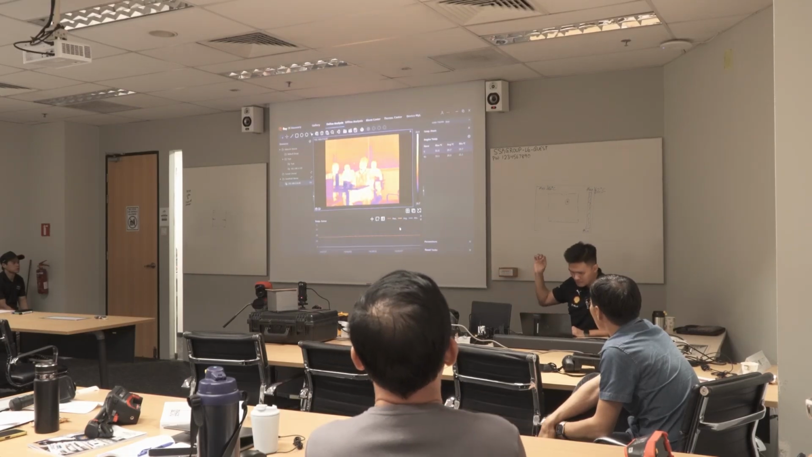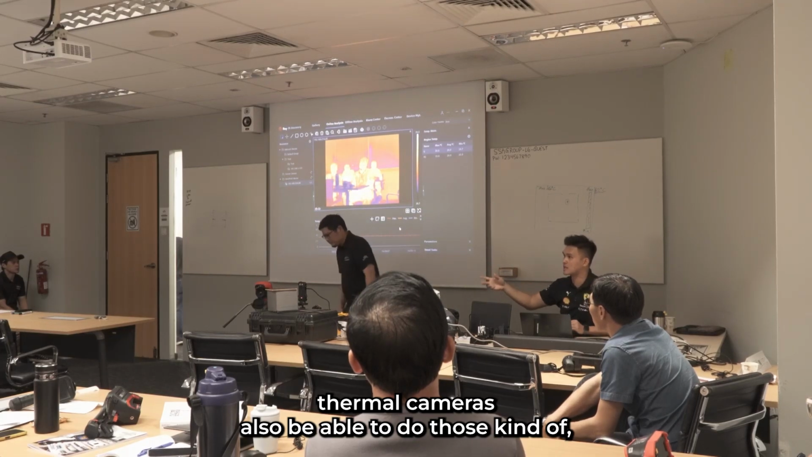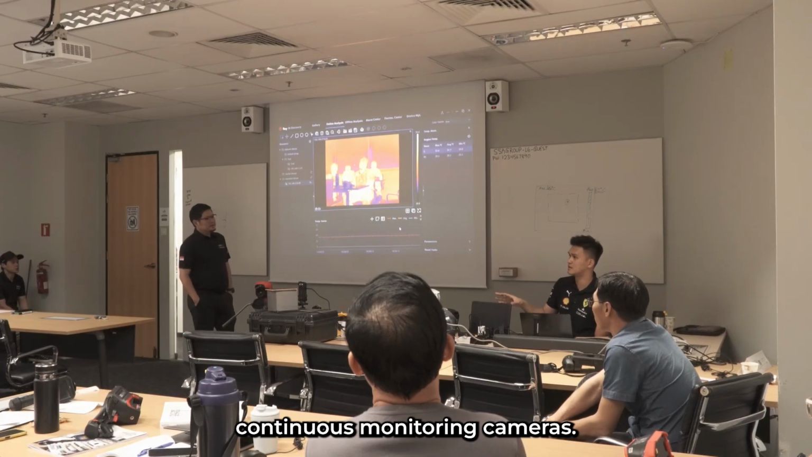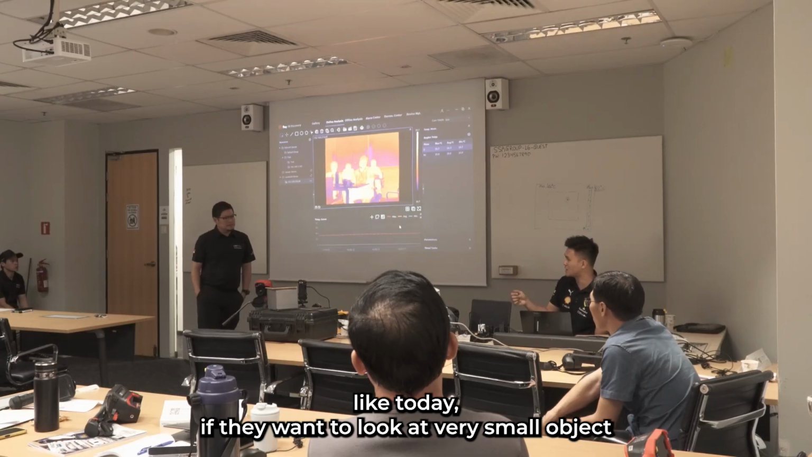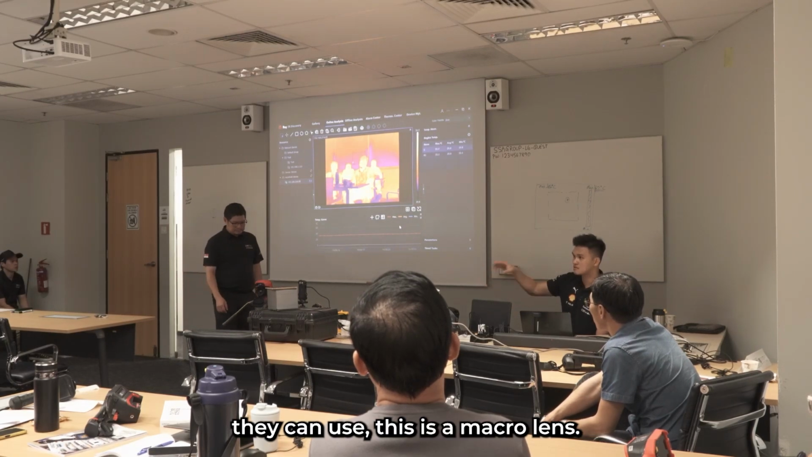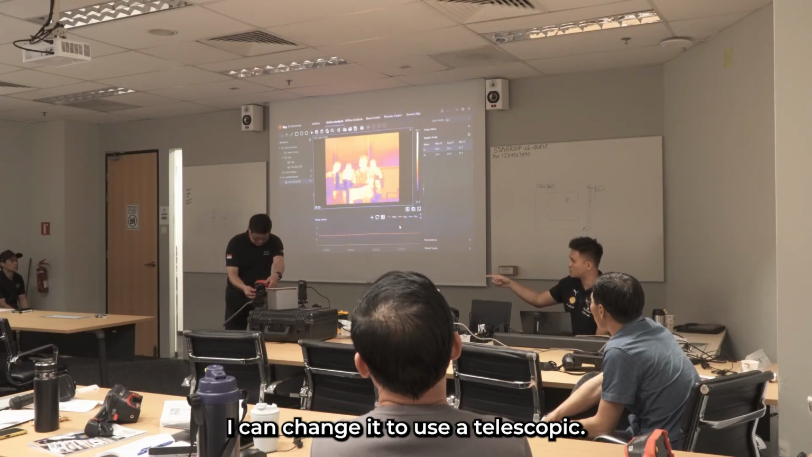Like I say, it is not only a handheld thermal camera, but also able to do continuous monitoring. So in a company, in a semicon company, today if they want to look at a very small object, they can use a macro lens. Let's say the facility says, hey, I do not want to see so small, I want to see further. I can change it to use a telescopic.